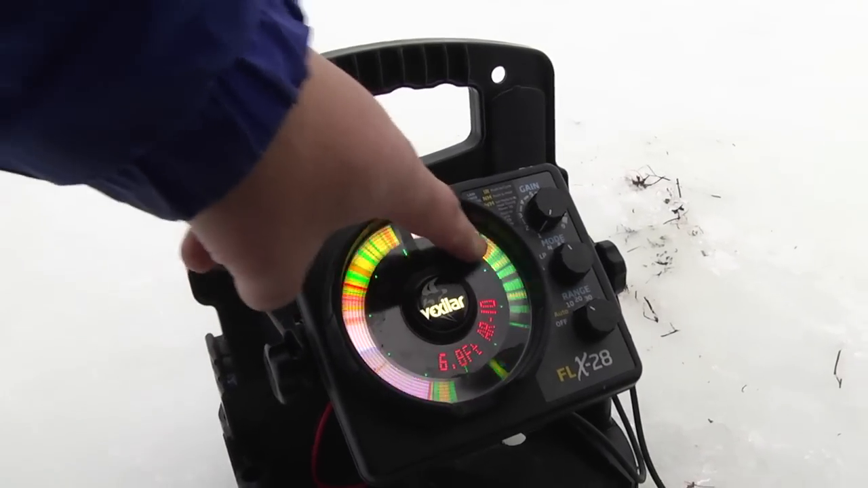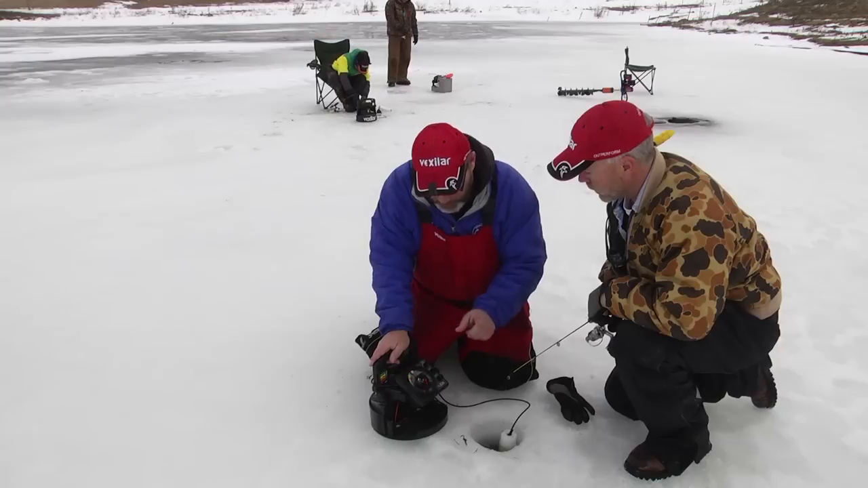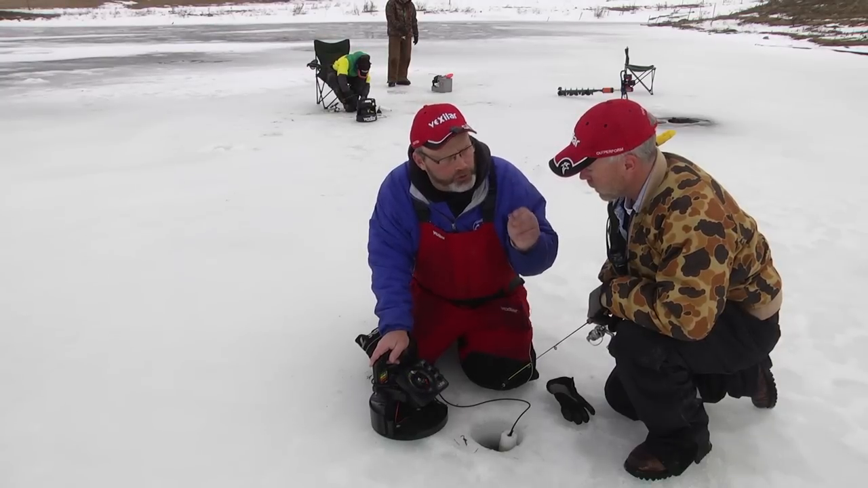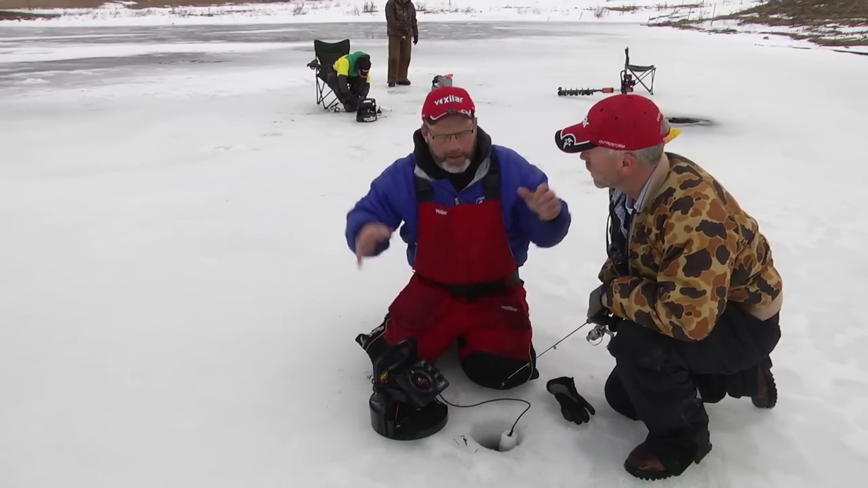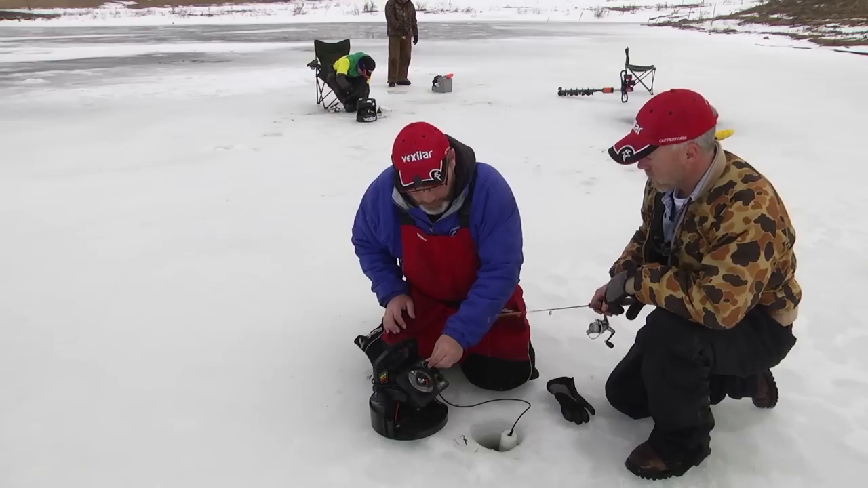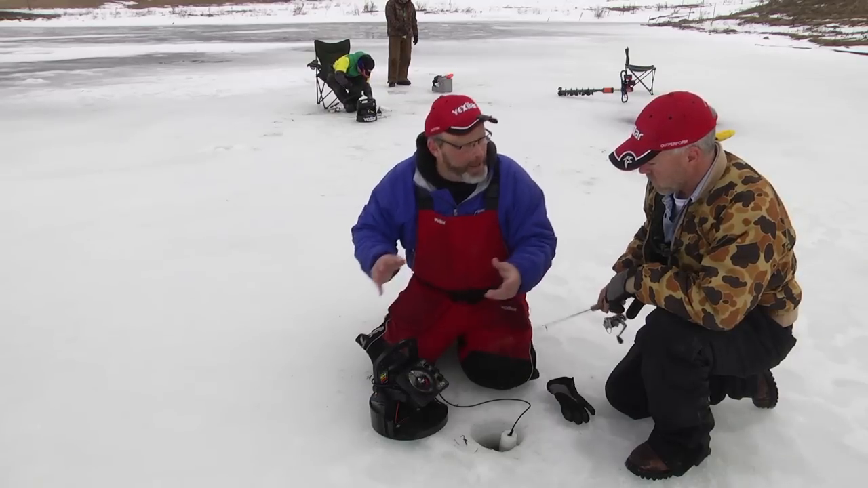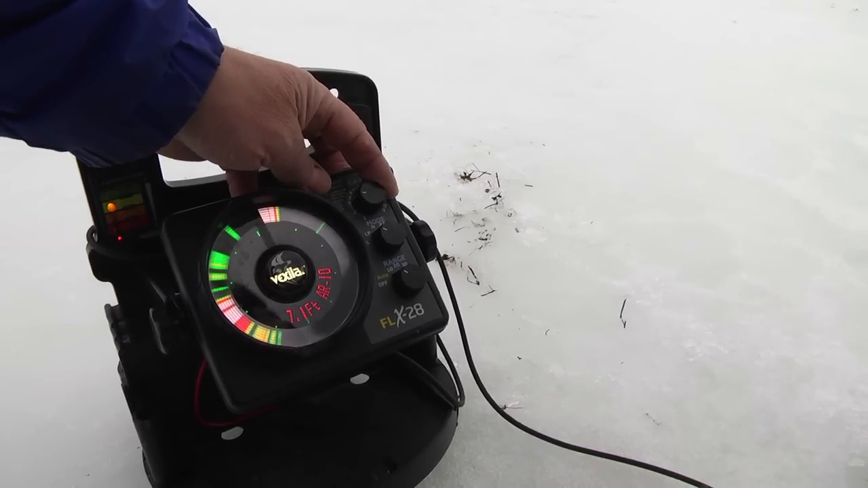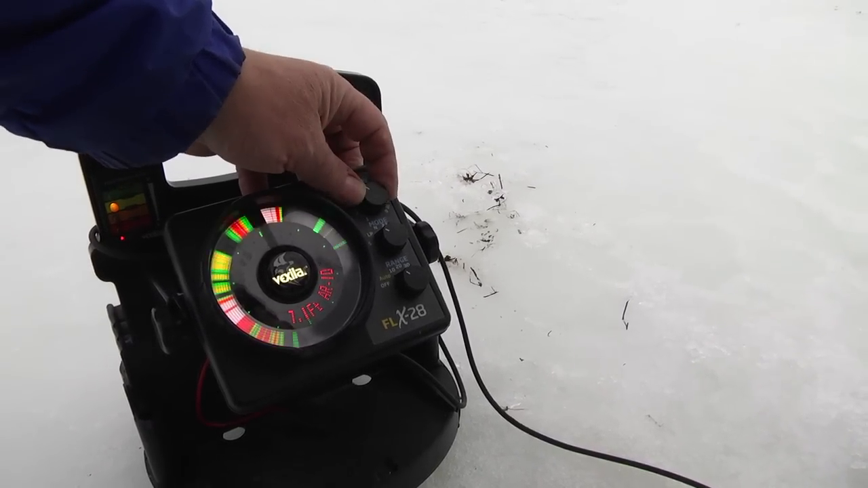But one of the things you need to understand about the system is that when you switch to low power, you will have to turn up your gain because it basically cuts the output power. So the gain has to be turned up so you can hear the signal coming back. So I can't see my jig on low power. You can't see your jig on low power, so we have to keep turning up your gain until we do see your jig.